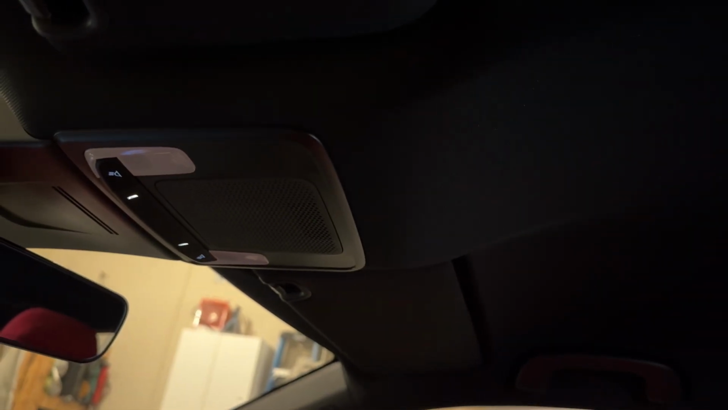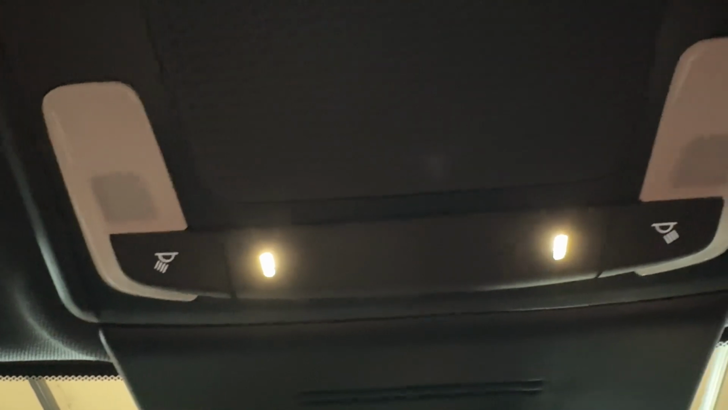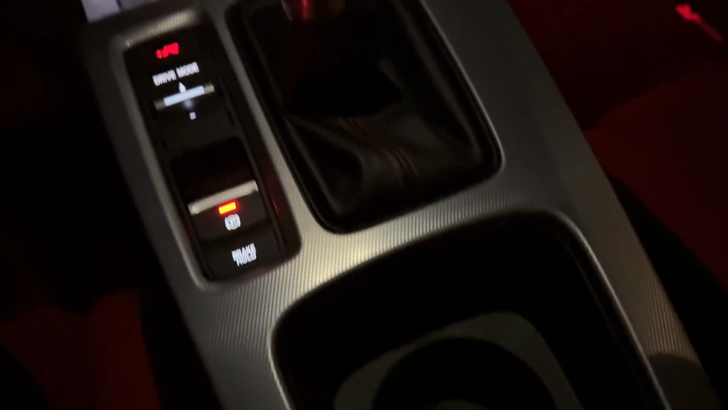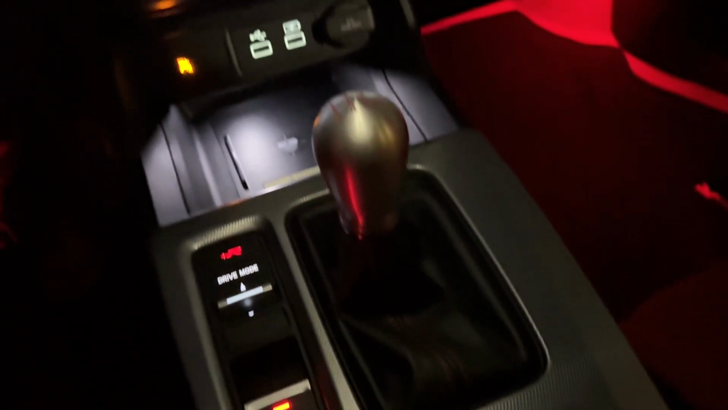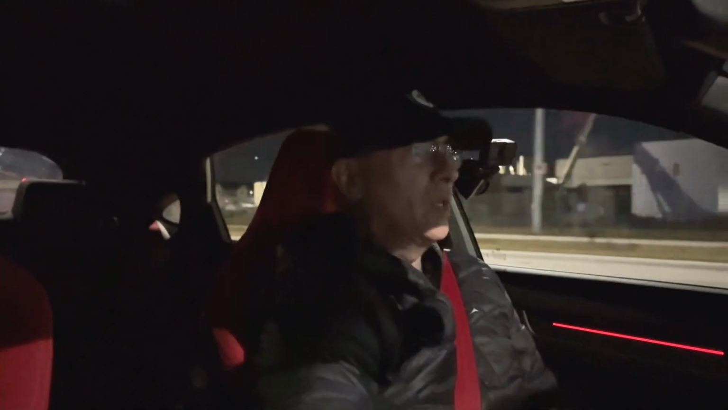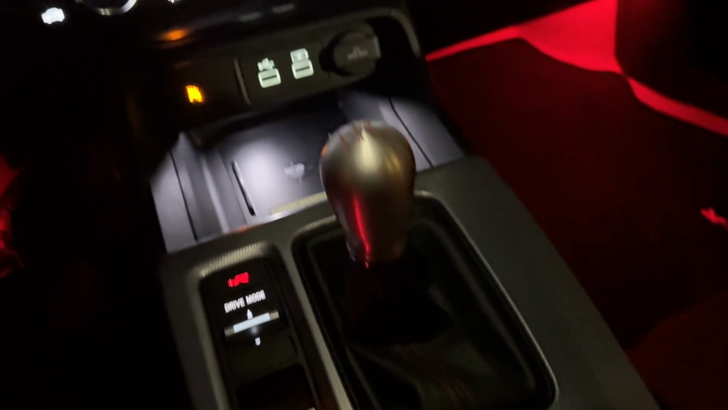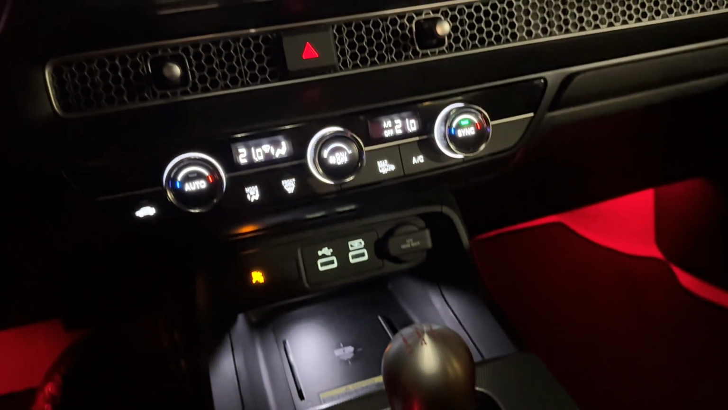Not any of the map lights, which other cars I've had have had as well, which helps with a bit of the light. There are, however, 2 tiny LEDs sitting in the overhead console, which do light the area around the shifter, so you can sort of see a little bit there, but not a lot. So that's well done. There is a light inside where the phone charging pad is.